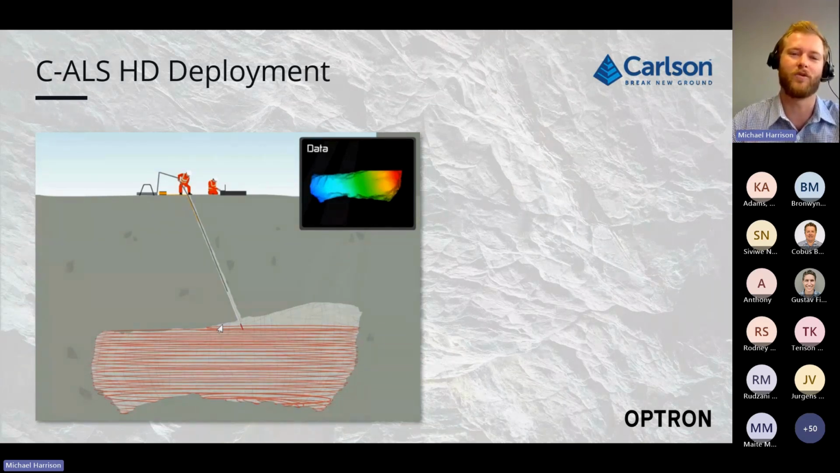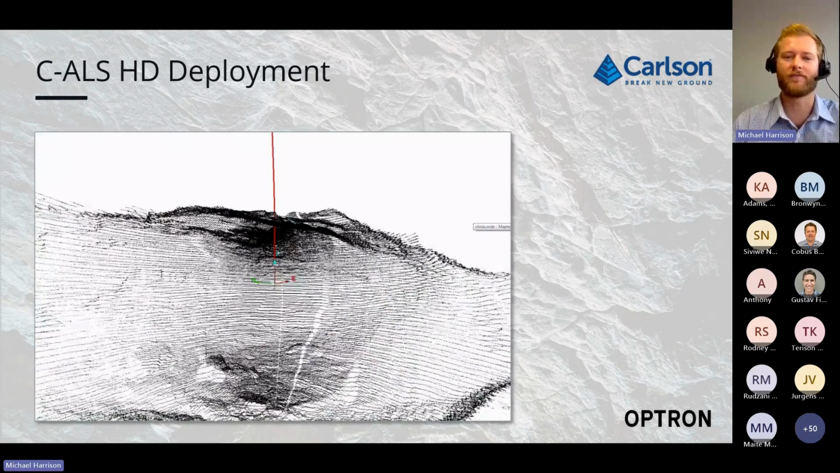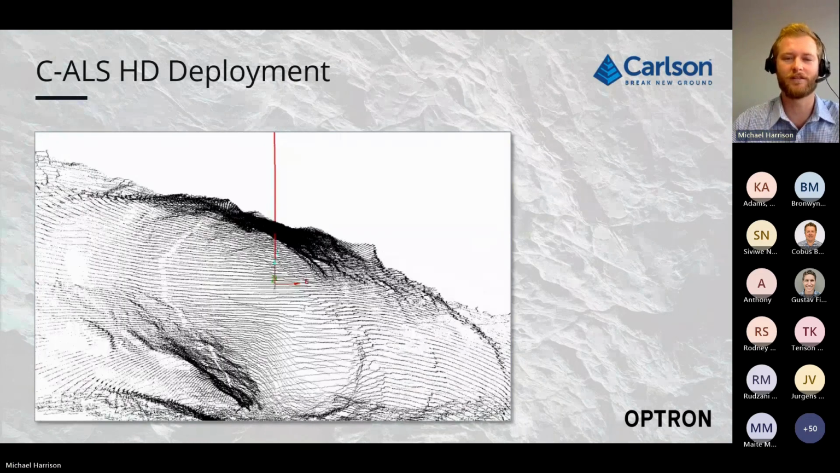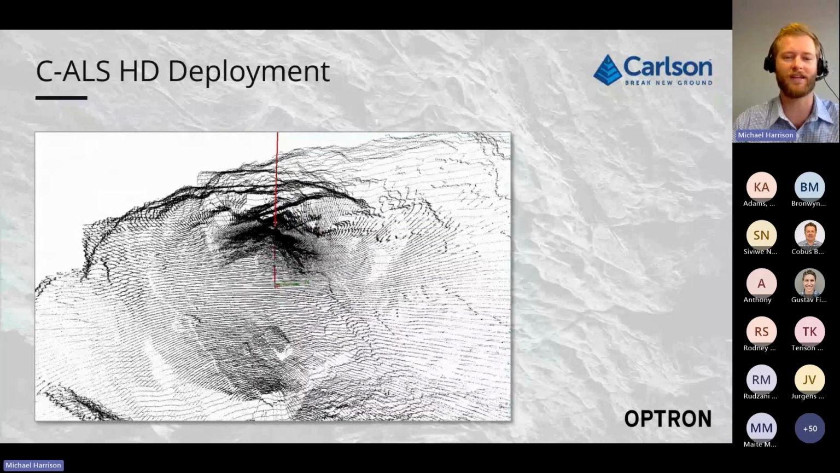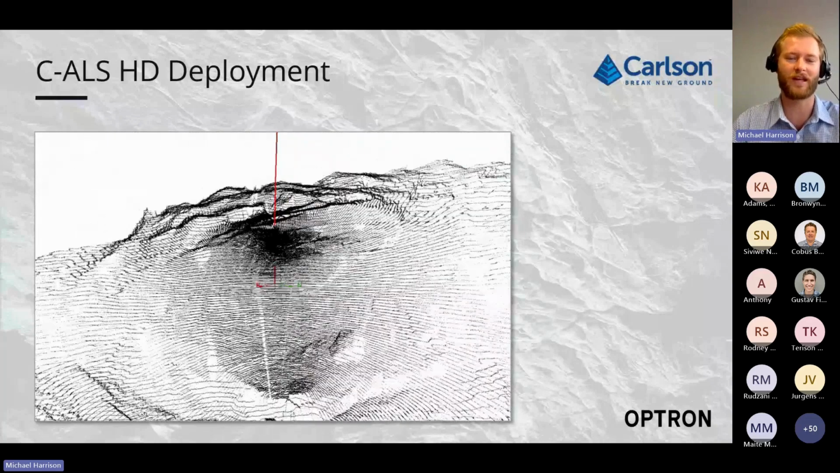So there's still the top corner of the data picture that will need to be built, but just to put your minds at ease there. So yeah, here's a video of a scan position from a scan taken from one position from the CALs.